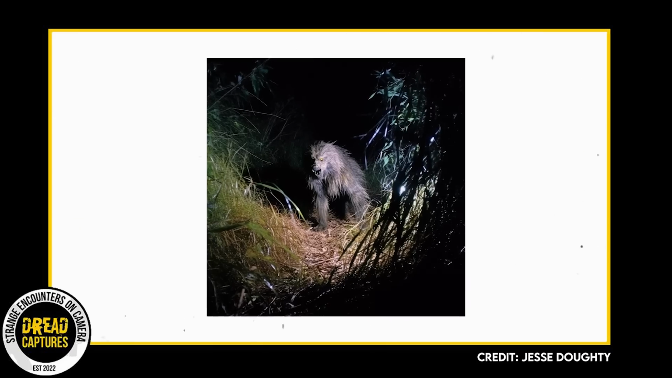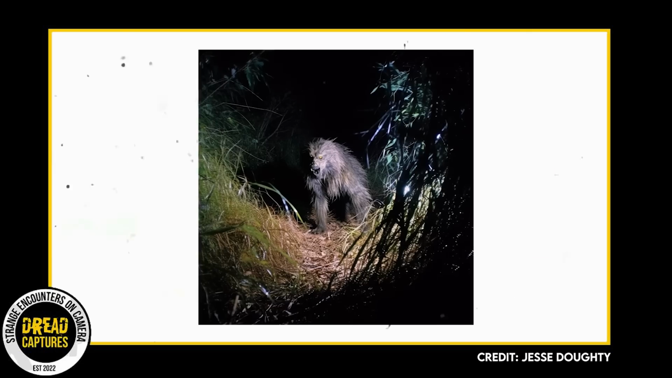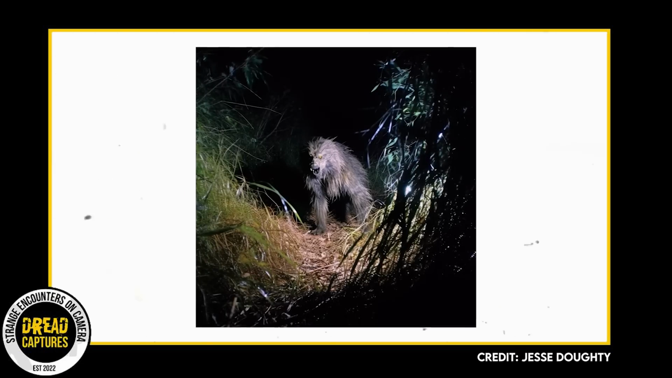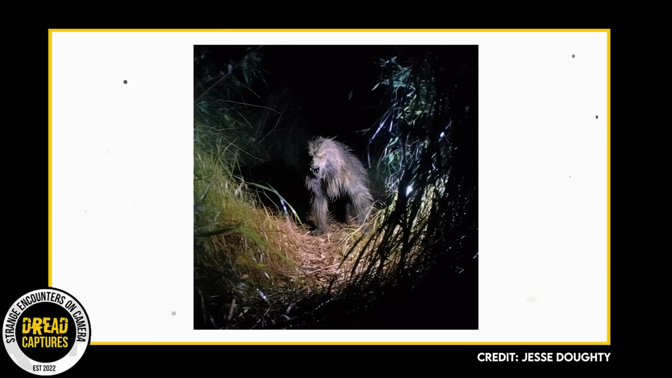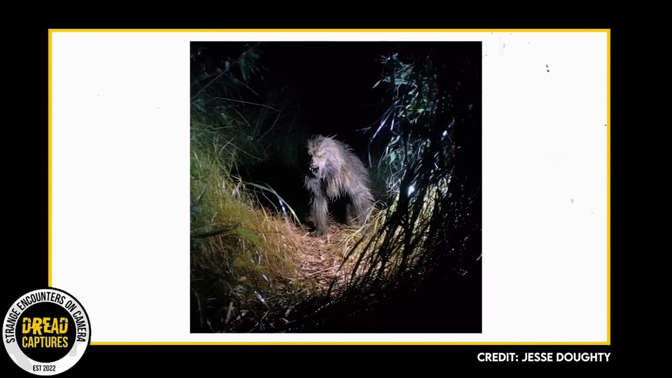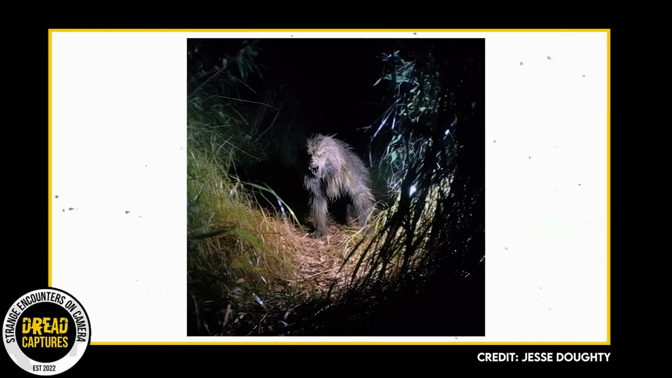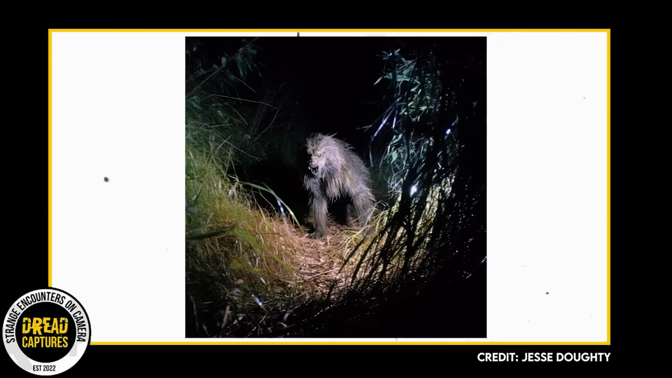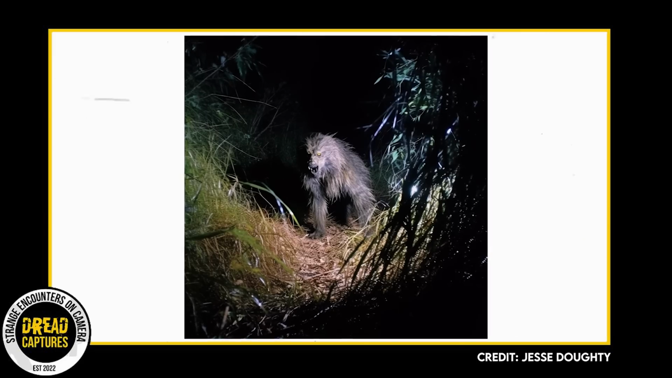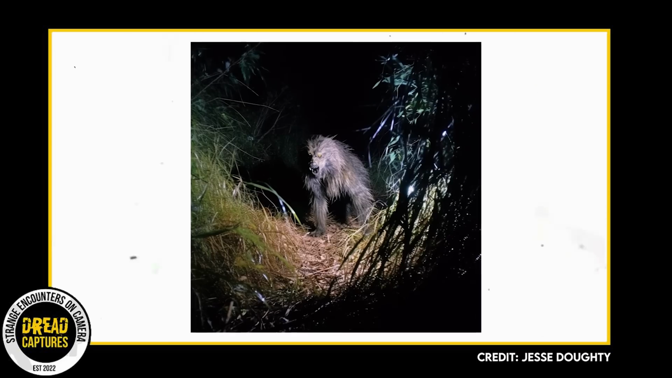The mysterious creature emerged from the shadows, its long, stringy hair clinging to its hunched form. Its yellow eyes gleamed with an otherworldly intensity as it prowled through the dense vegetation. The creature seemed aware of the camera's presence, a glimmer in its eyes, and a snarl for the camera. For as big as it was, it moved with an uncanny grace, effortlessly navigating the thick terrain.